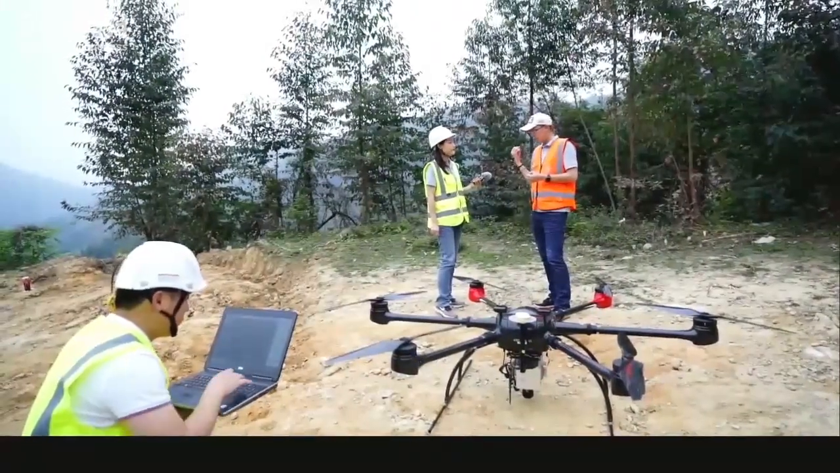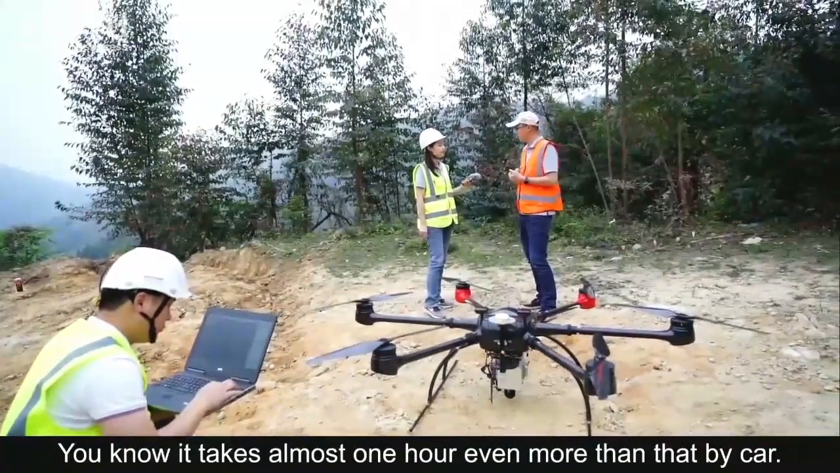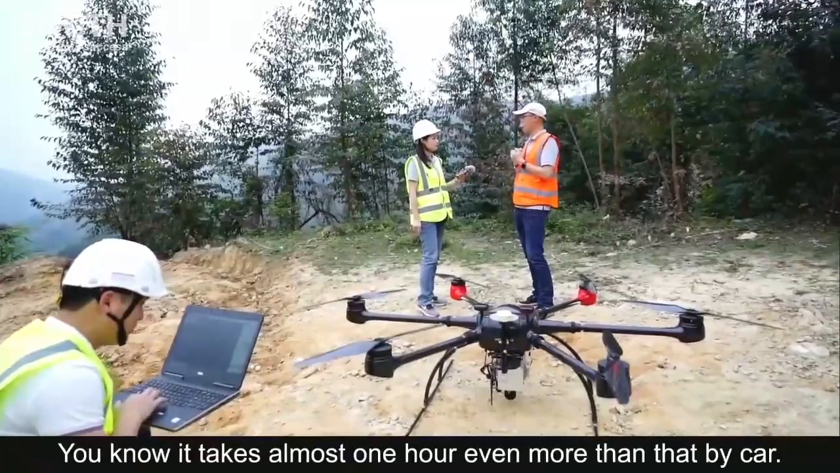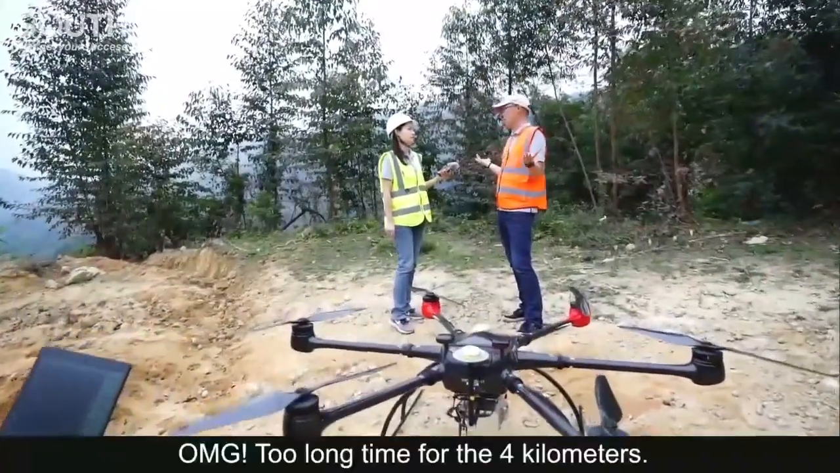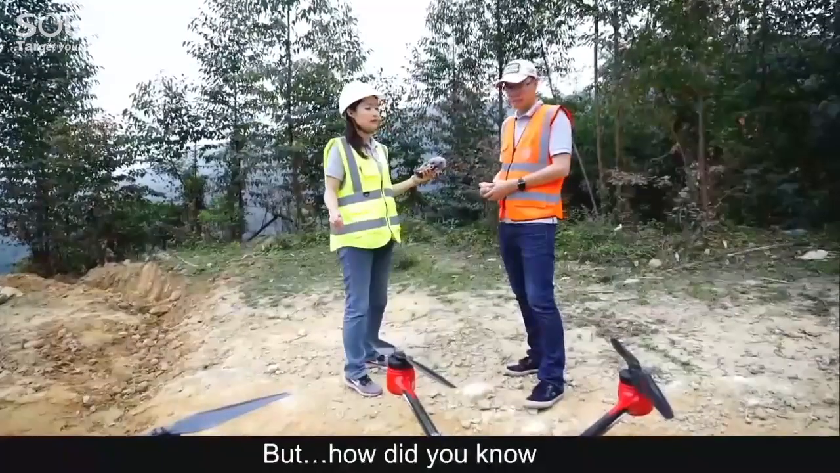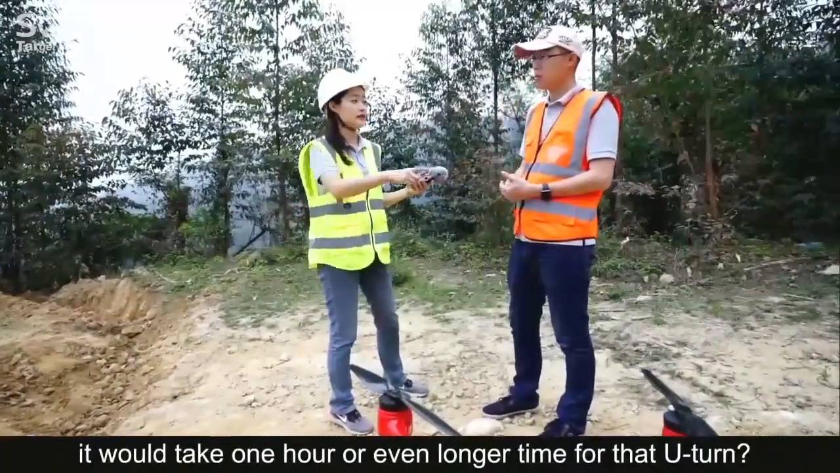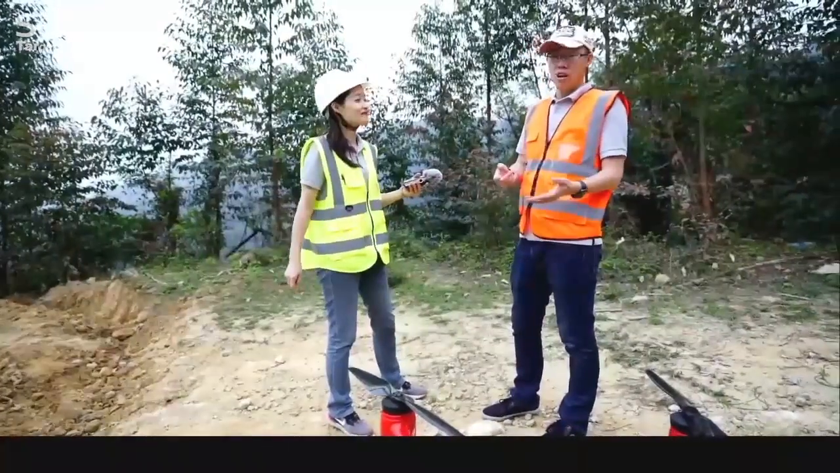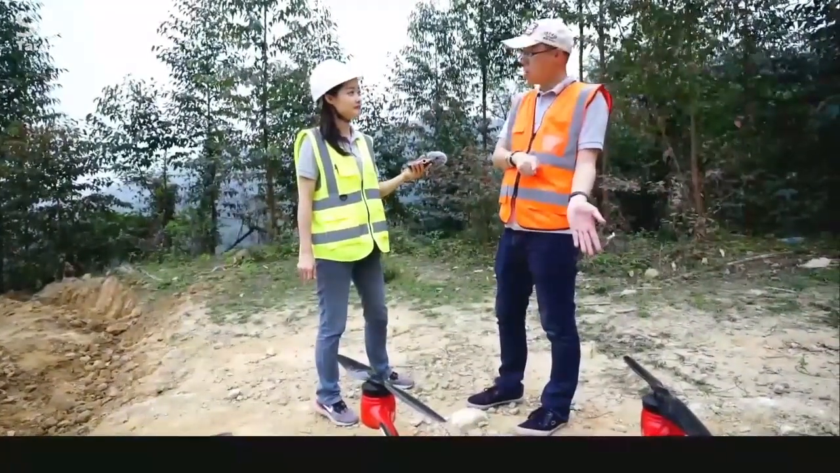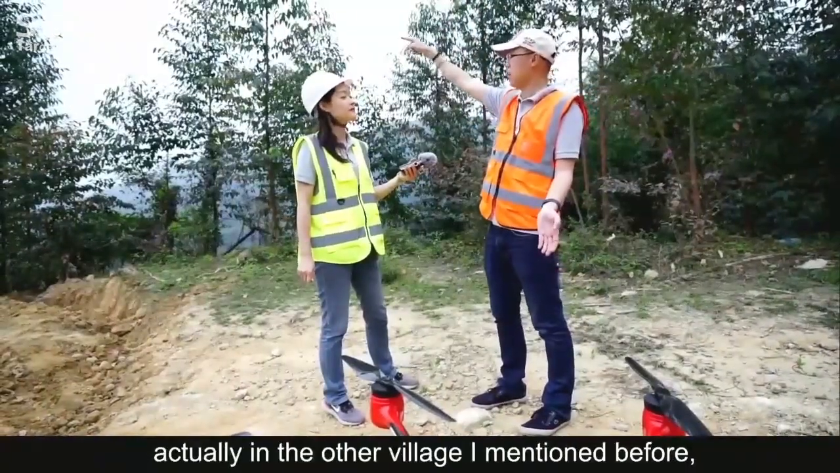You know, it takes almost 1 hour, even more than that, by car. Oh my God, too long for 4 kilometers. But how did you know it will take 1 hour or even longer for that U-turn? You know, this is flight number 2. We got flight number 1 in the other part of the zone, actually in the other village I mentioned before.